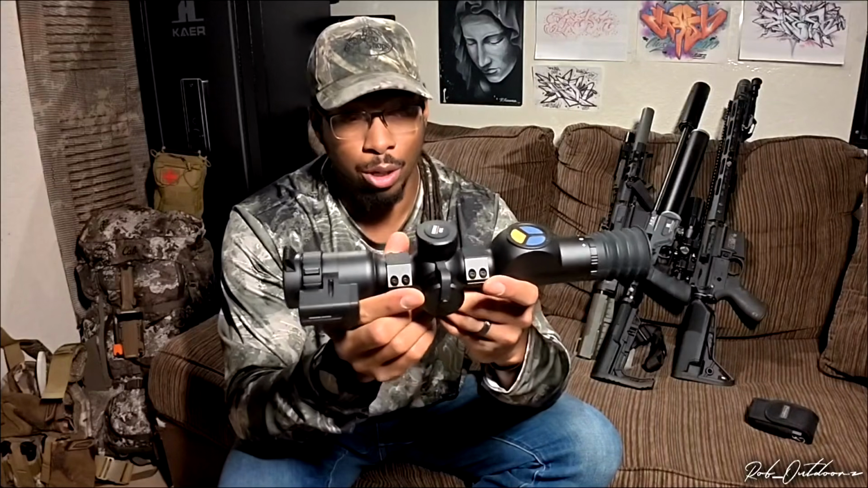It does also have recoil activation recording, and you can adjust how many seconds prior to that shot you want this thing to start recording. So if you're in the heat of the moment and you forget to record, you could just put this thing on that recoil activation setting, and then when you pull the trigger, boom, you're going to get your entire shot, everything.